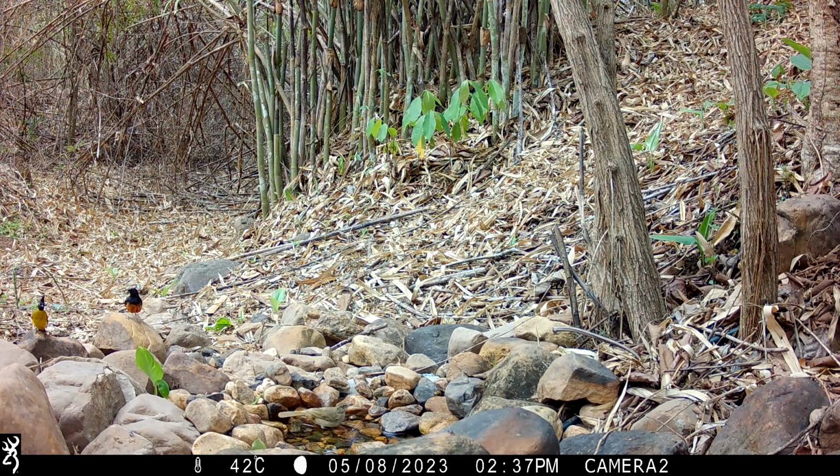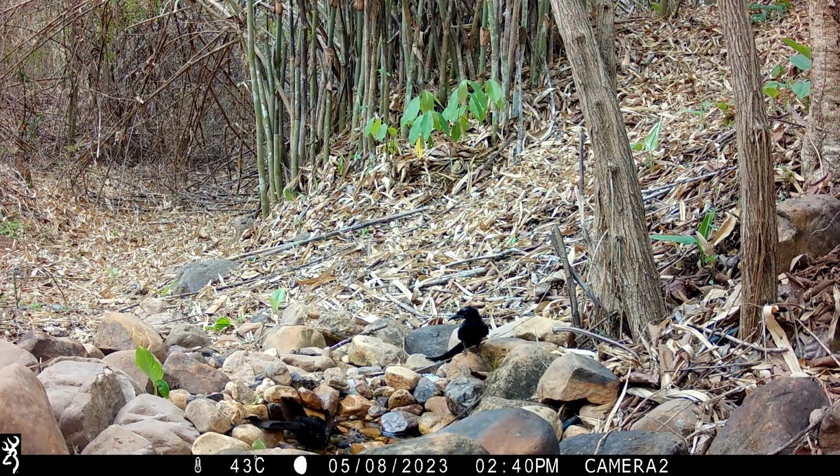I haven't included it, but at one point during this camera trapping session, there was a nice copperhead racer up in the top right hand corner hunting around that bamboo up there, but it was very small in the picture.